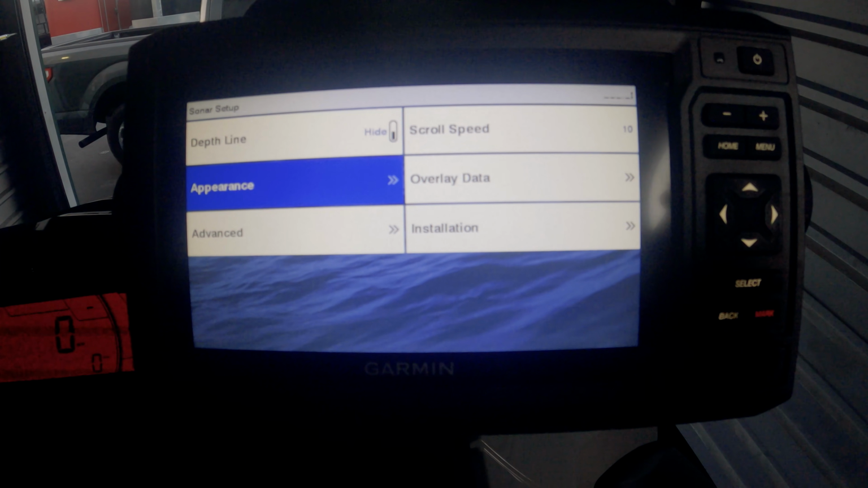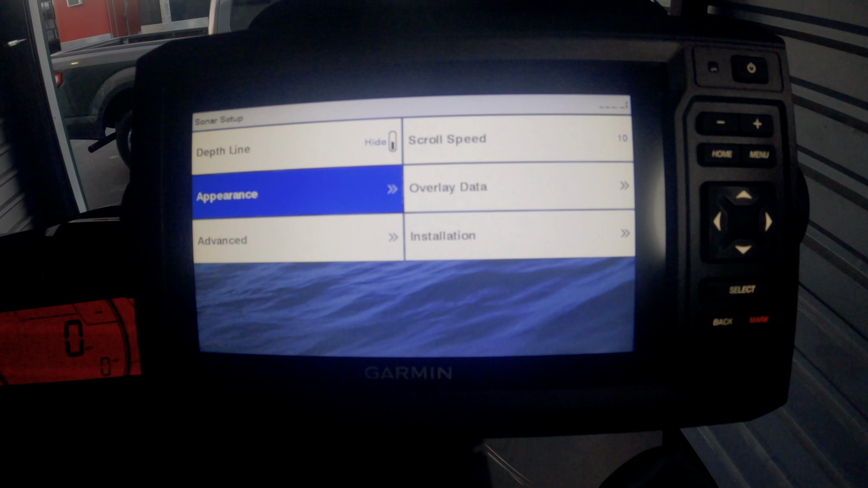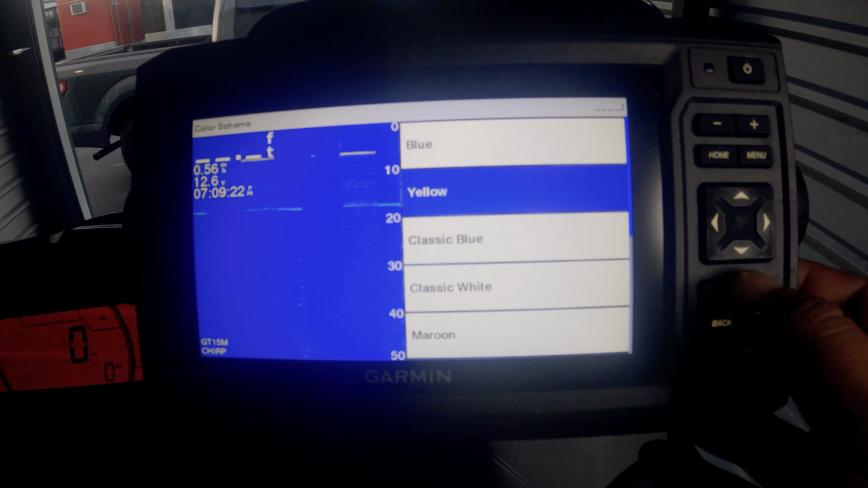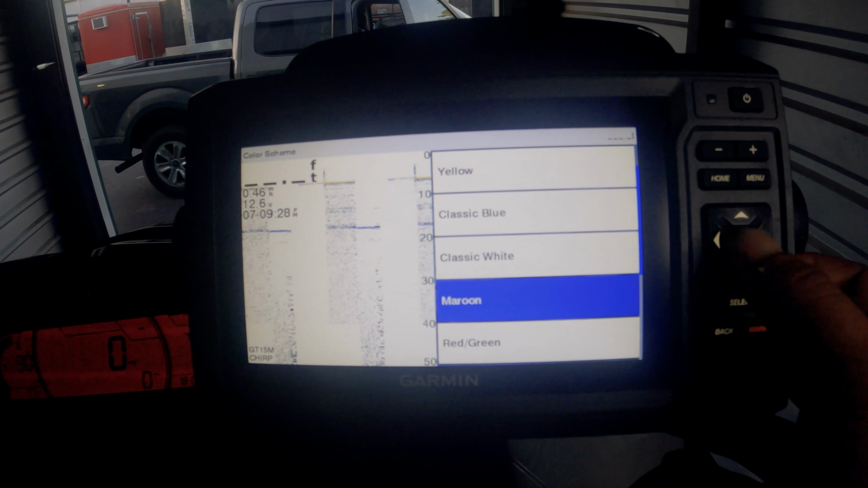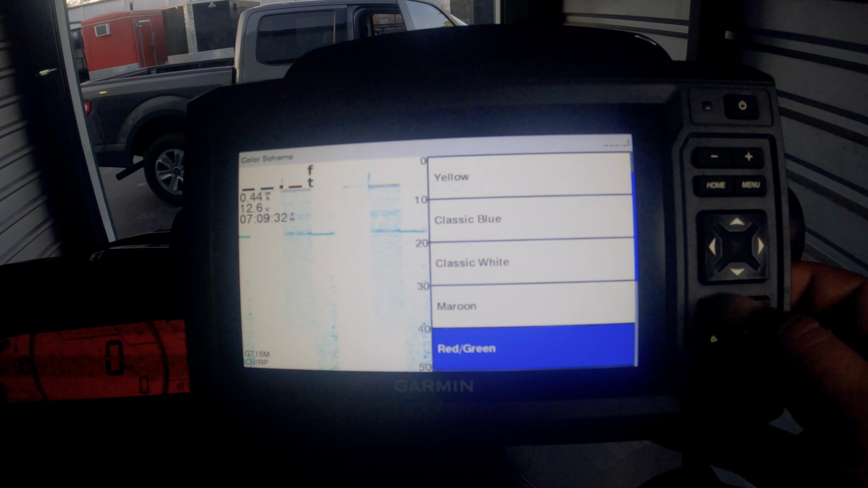Now we're going to go into appearance, and this is going to be more of a personal preference depending on what other sonars you used in the past. So we're going to go into color scheme, and you can change it where you can do yellow, classic blue, white, maroon. That one, I think that'd be hard to see.